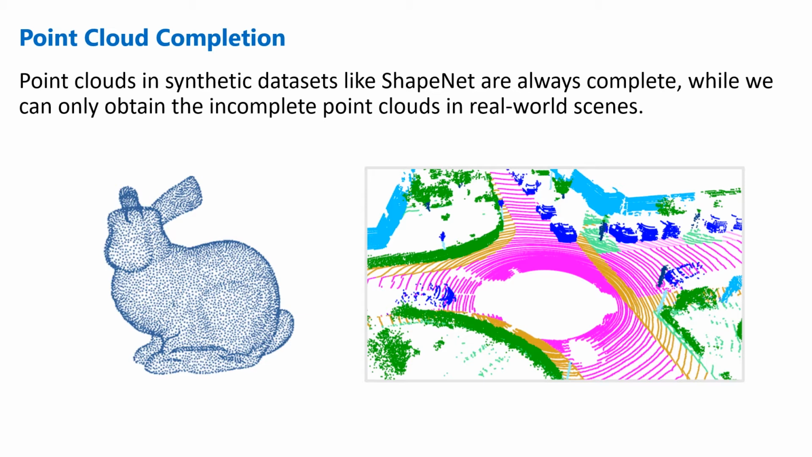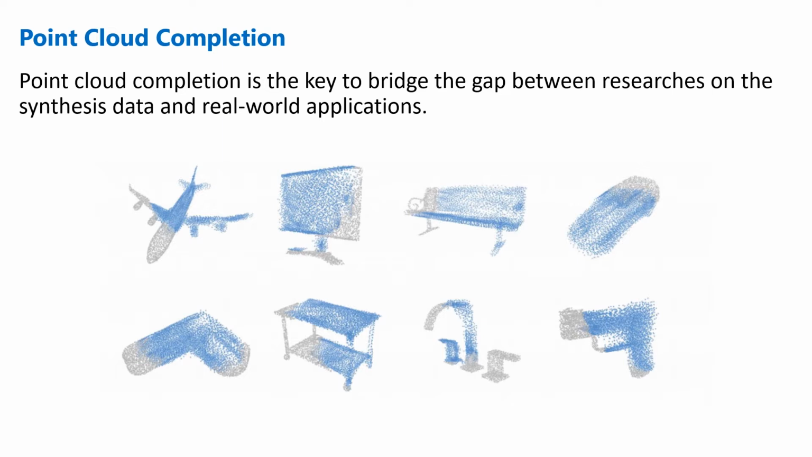Point clouds in synthetic datasets like ShapeNet are always complete, while we can only obtain the incomplete point clouds in real-world scenes. Point cloud completion is the key to bridge the gap between research on synthetic data and real-world applications.